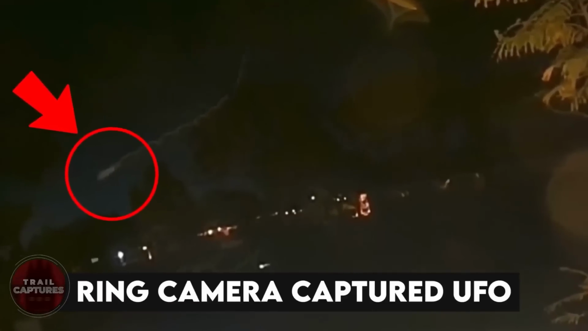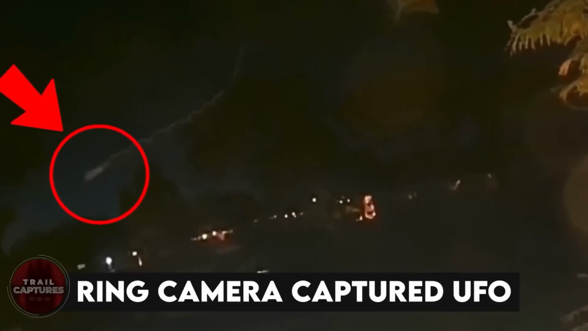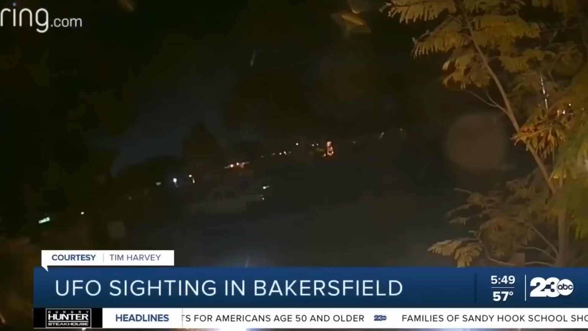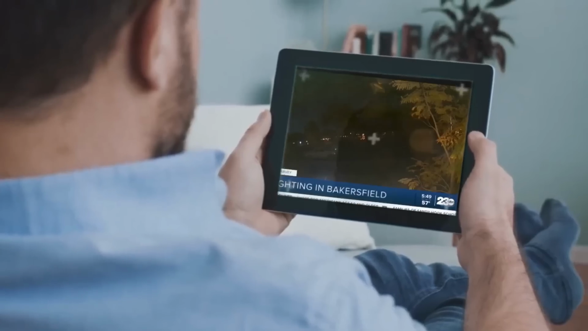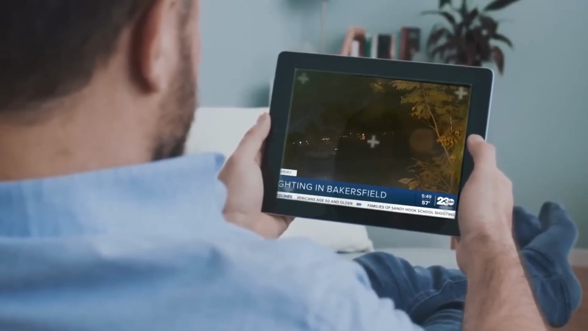Ring camera captured UFO. Did a 23 ABC viewer's Ring camera capture a UFO on video in Southwest Bakersfield? A 23 ABC viewer from Southwest Bakersfield sent us a video of an unknown object flying through the sky. Bakersfield resident Tim Harvey sent us this video from his Ring camera. It is unknown to all. We do not know whether it's a creature or some cosmic object. In seconds, it just whips and leaves the tail behind.